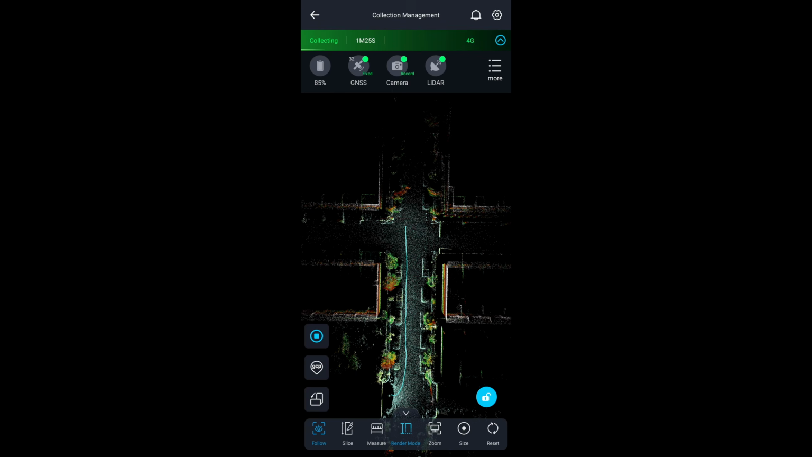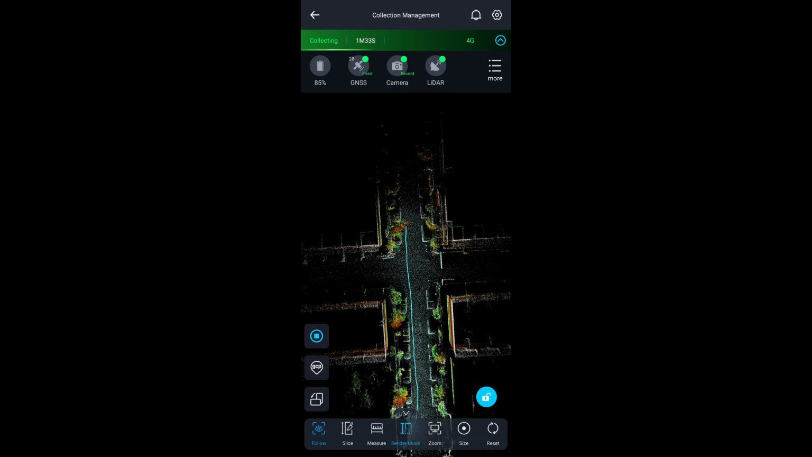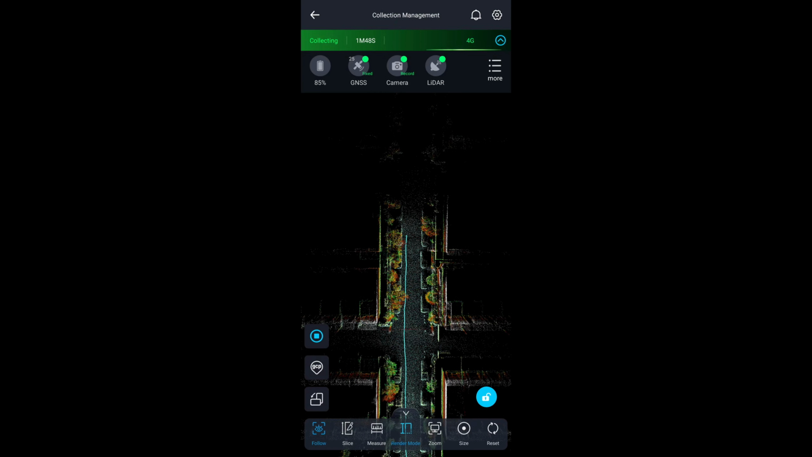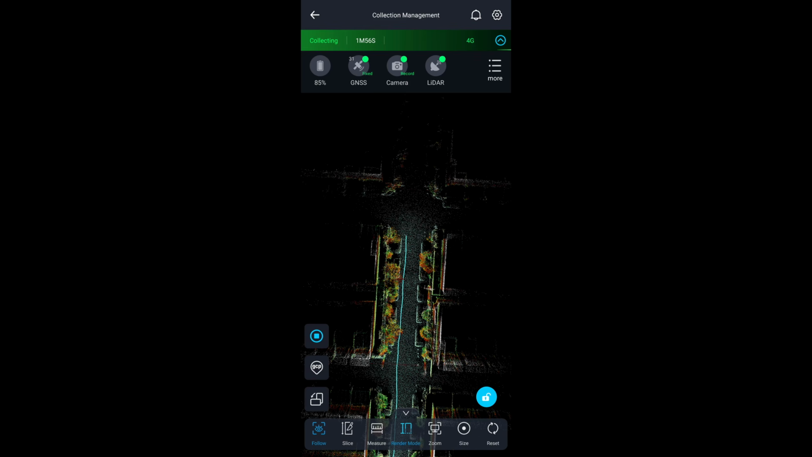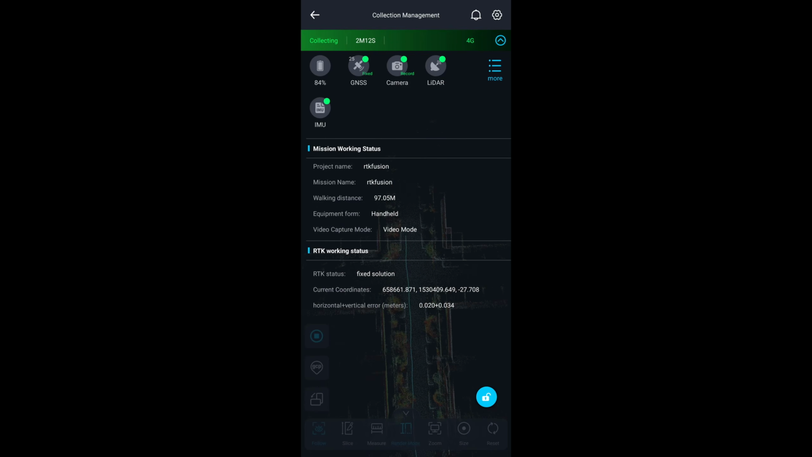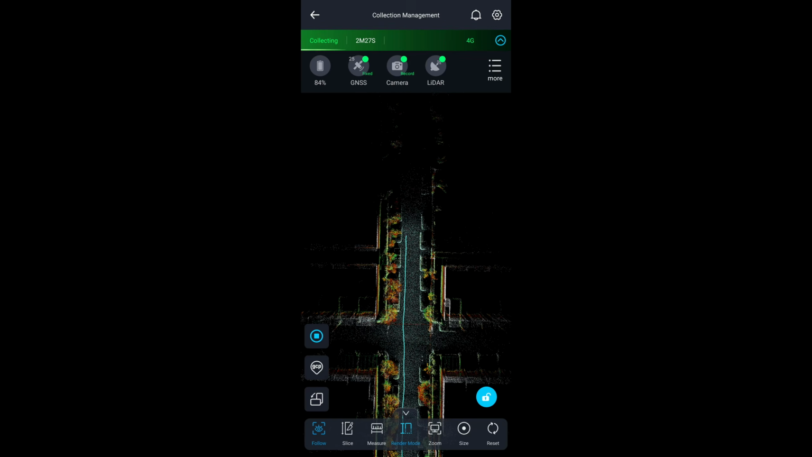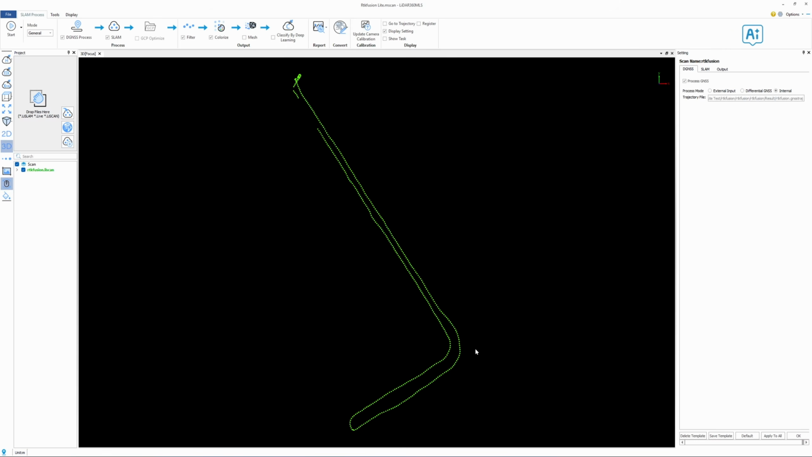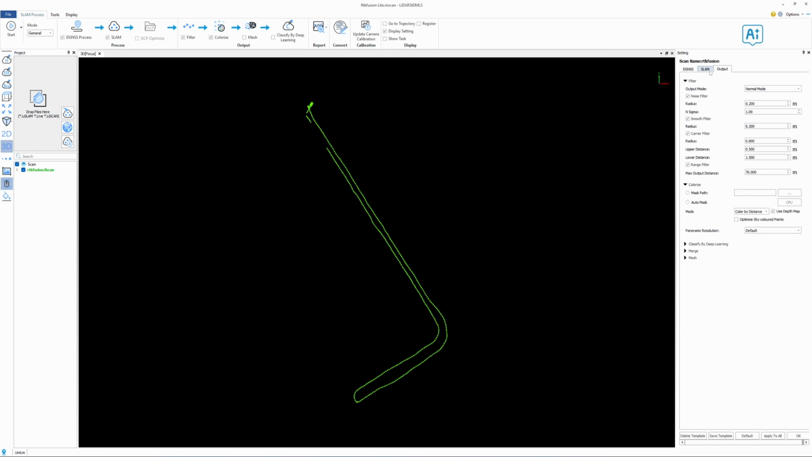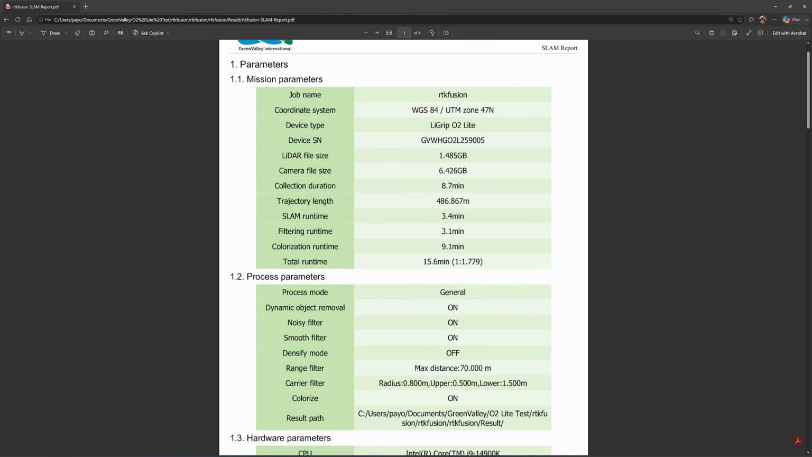Late in the evening before editing this video, I had the chance to test the RTK Fusion SLAM of the O2 Lite. I tested it in the same location where I had tested the other scanners. The number of satellites was similar to both the O2 and the Pocket 2. The green dots represent the points captured with an RTK fixed solution. The trajectory is 486 meters long with a total scanning time of 9 minutes.